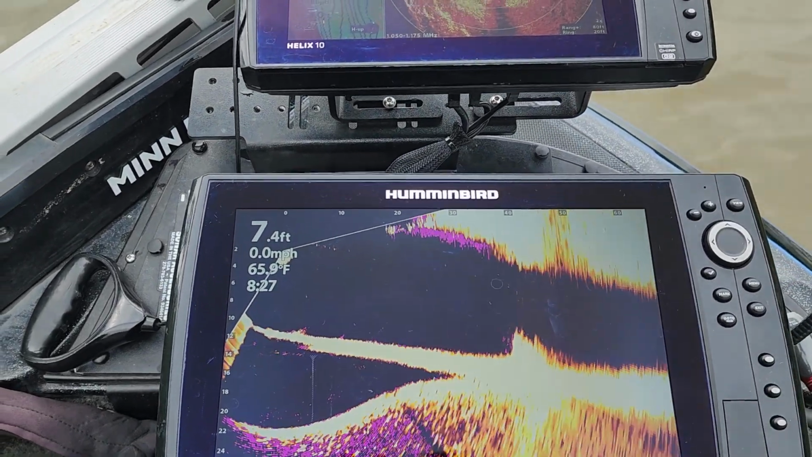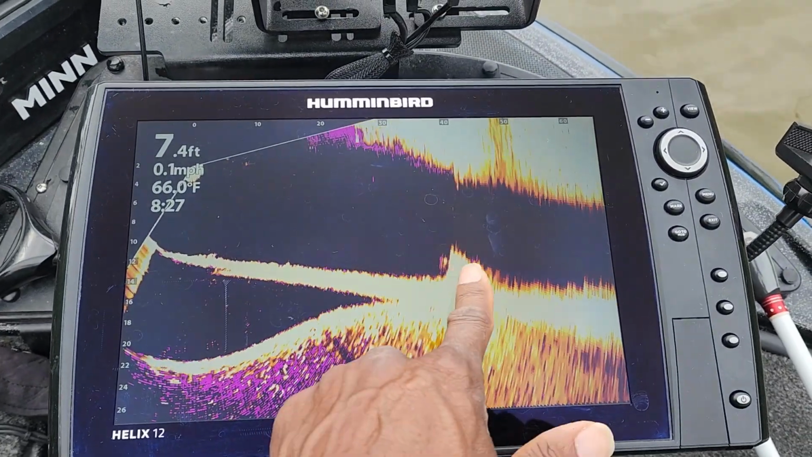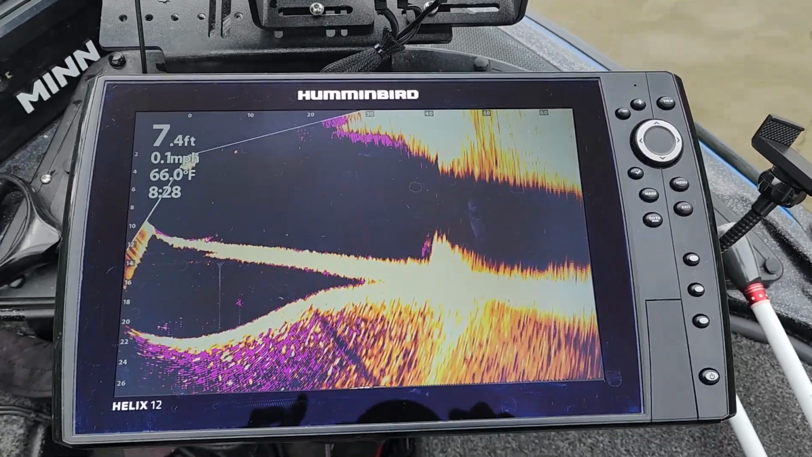But we're not here to catch fish today anyway, so I'm just out here getting some practice in for a tournament that I will be participating in tomorrow. But there you go. So you can see those fish moving in and out of that cover.